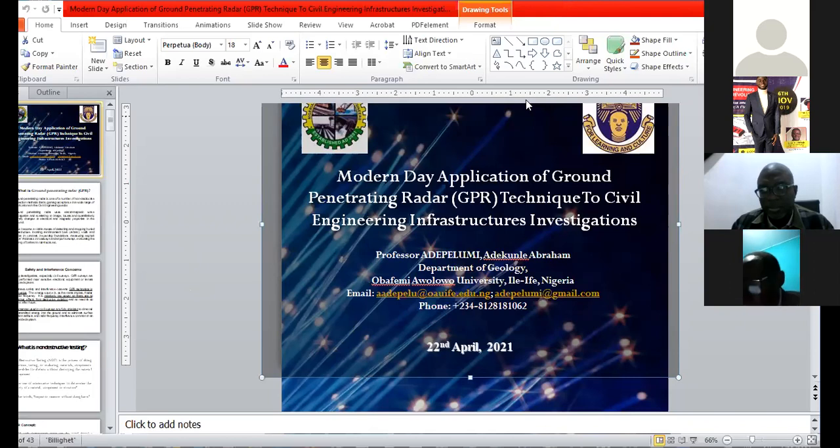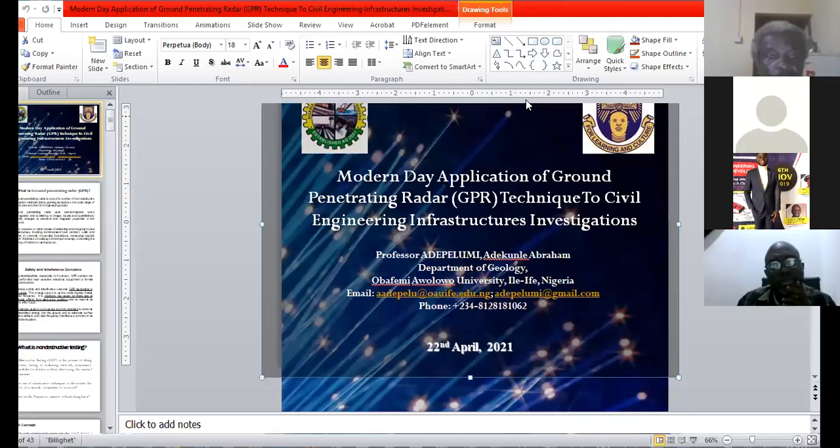And when you are working in a very conductive area, you may not get the right result because the conductive medium will actually absorb your EM wave, and you might not get reflected data to process or interpret or to give information about the surface.